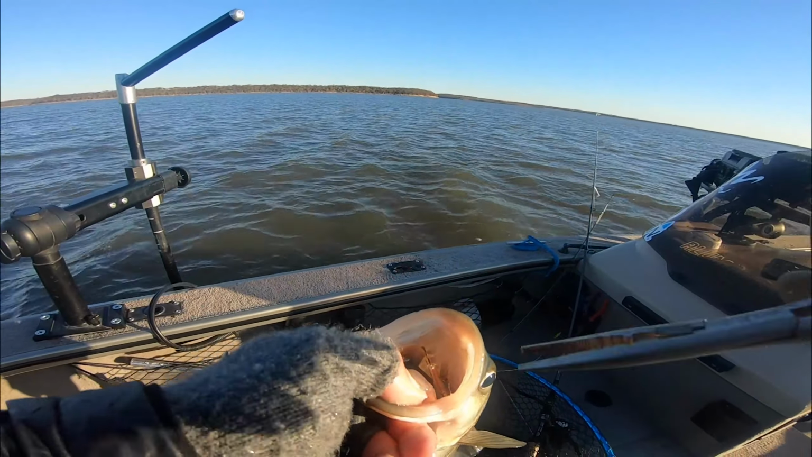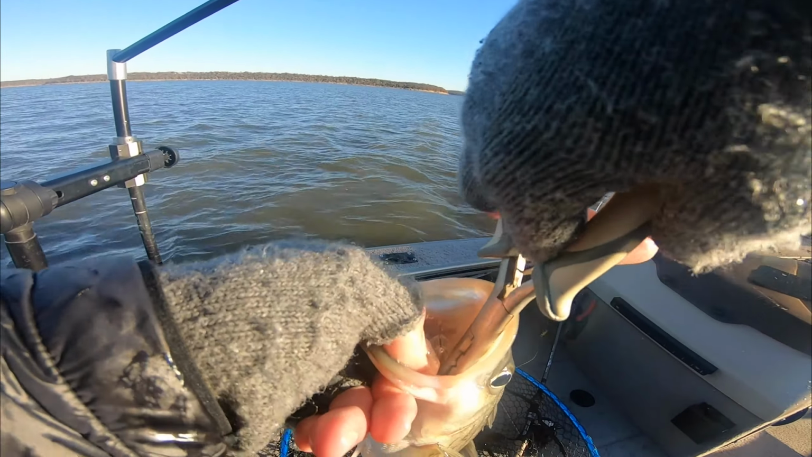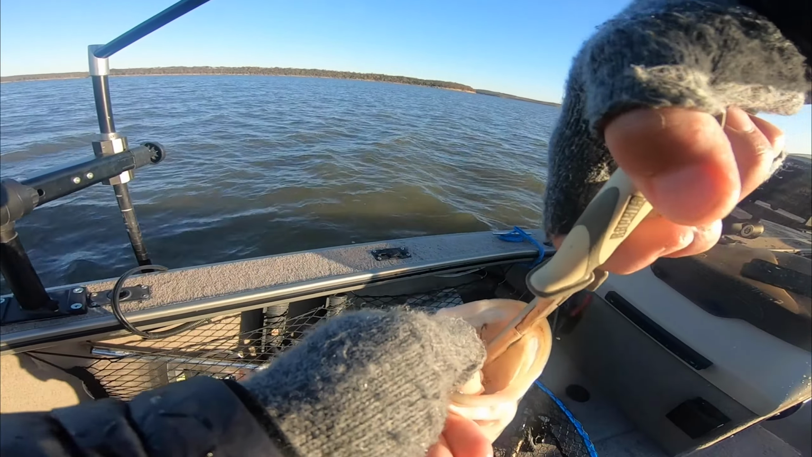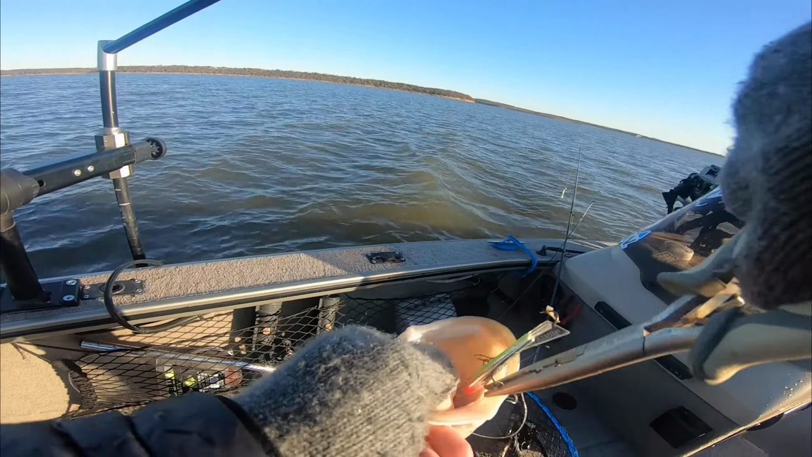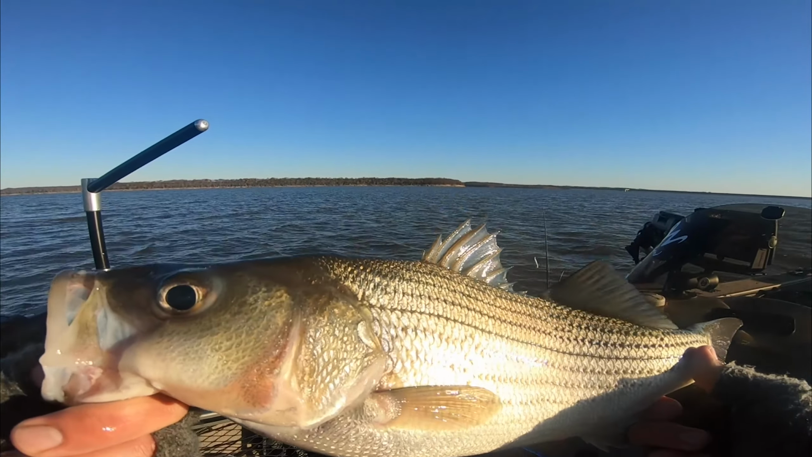The one thing that I've noticed though, live scoping them like this, tells me everything I need to know about the swim bait bite, that these fish are not jacked up. I've been having to literally creep that bait up as slow as I can. You'd think a wiper would really want to chase it, but just slowly pulling it away from him.